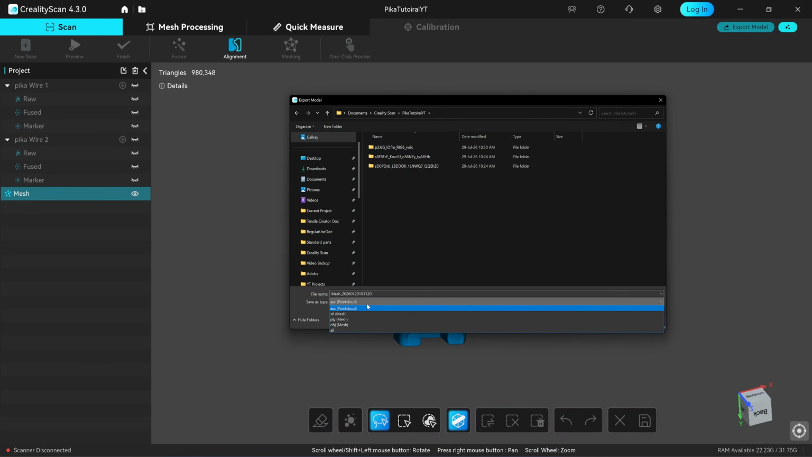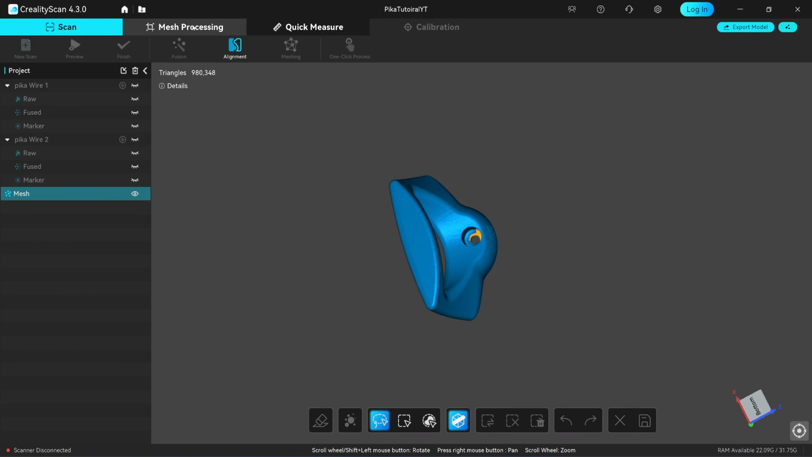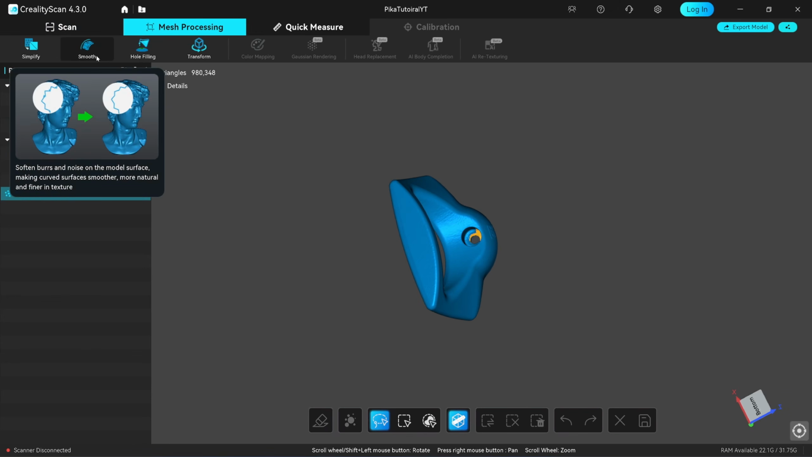Since I only use point clouds for reverse engineering, I will export the scan as an ASC file format. But if you plan to use it for other purposes, you can export the file as an OBJ or STL mesh. When you open the Mesh Processing tab, the first two functions, Simplify and Smooth, I never use as they reduce accuracy.